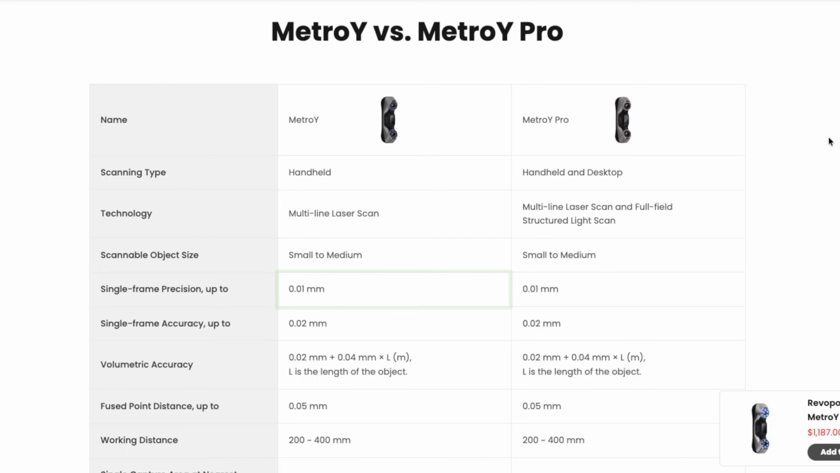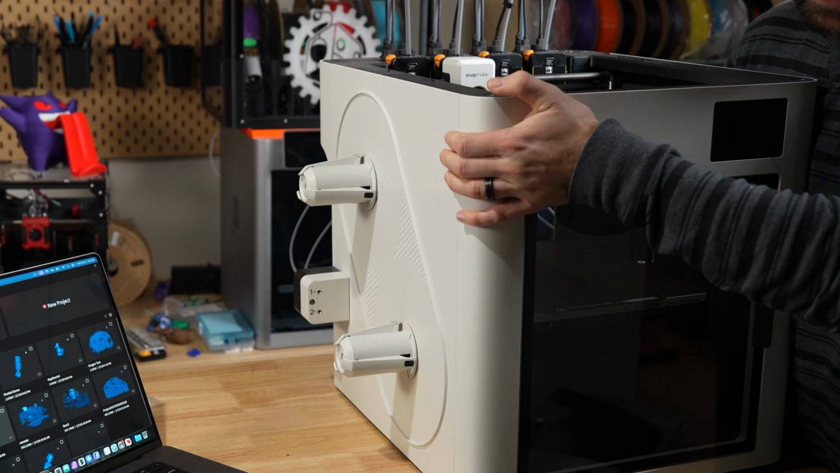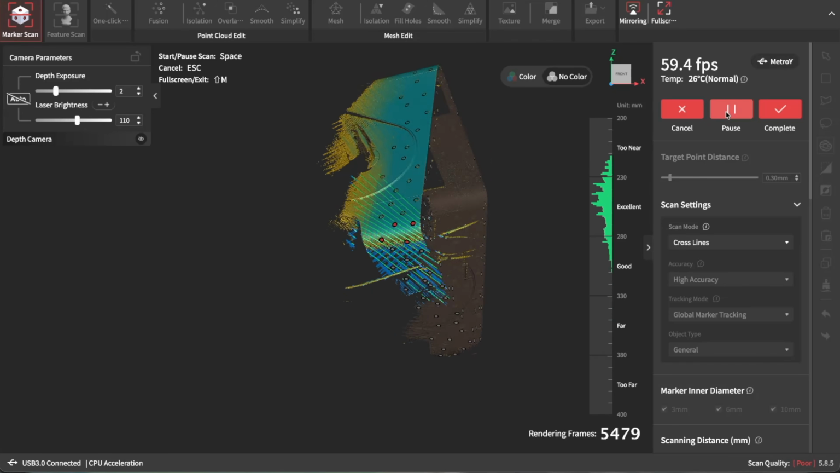You'll see specs for single frame precision and accuracy, but the one that really matters when scanning larger objects is volumetric accuracy. In this case, it's rated at 0.02 plus 0.04 millimeters per meter of object length, which should allow for some very precise scans once everything is dialed in.